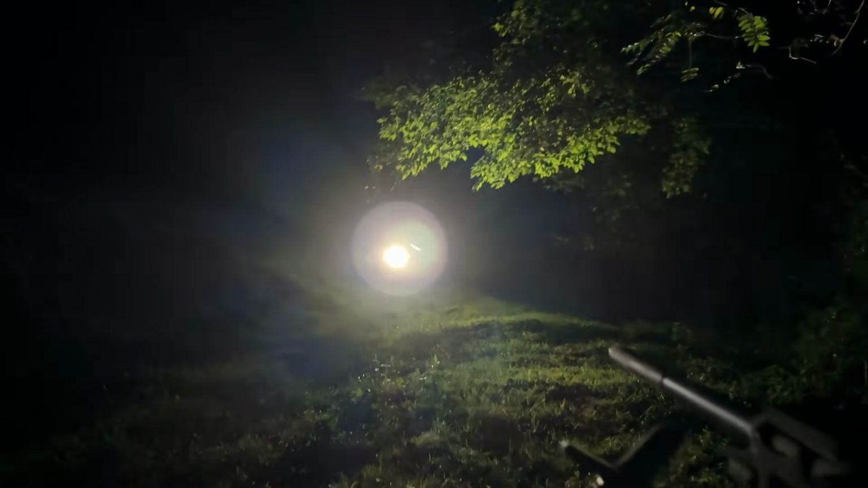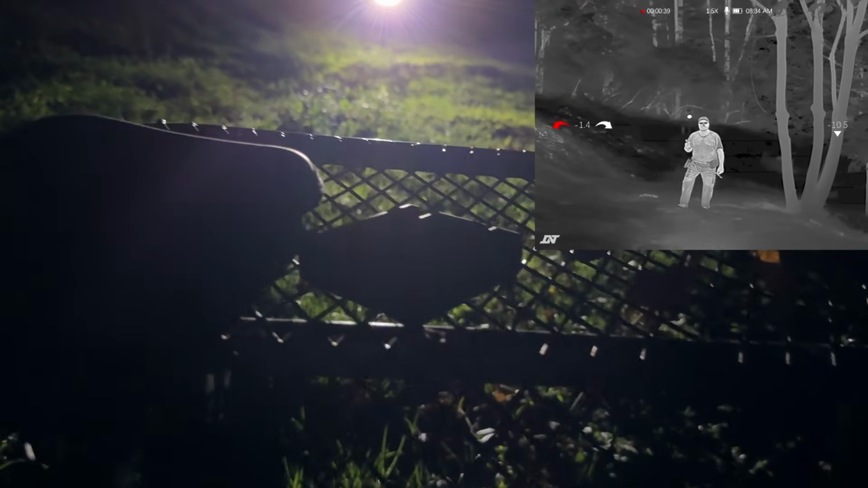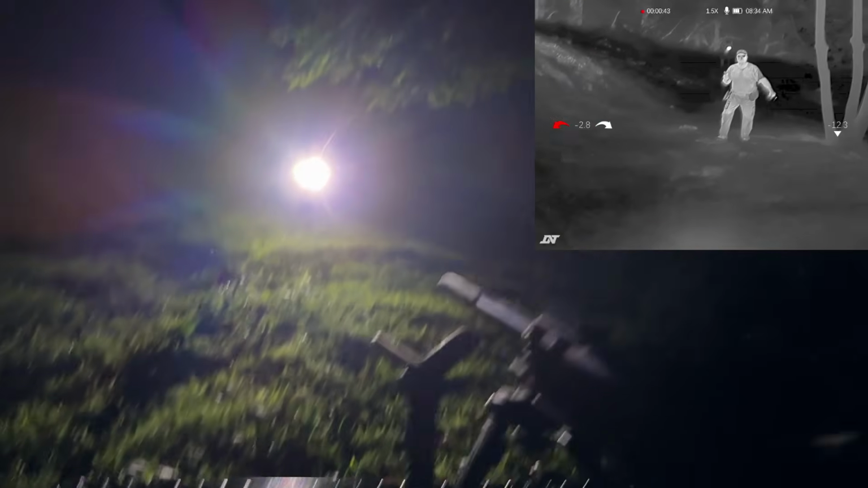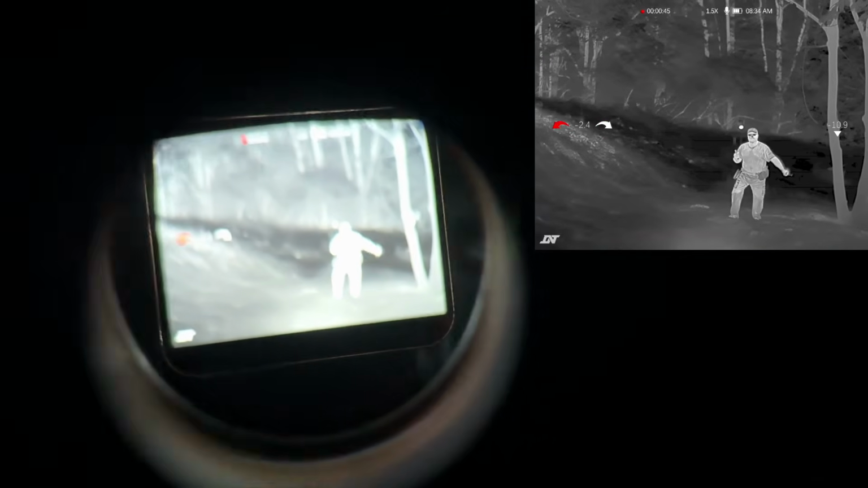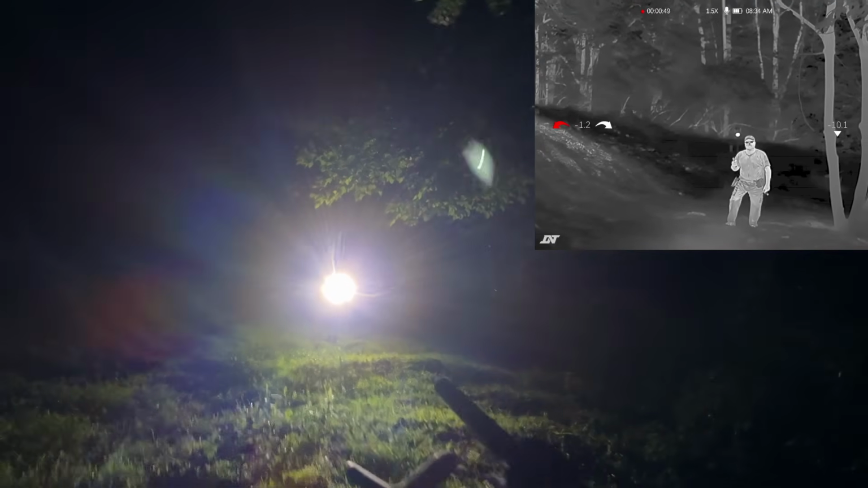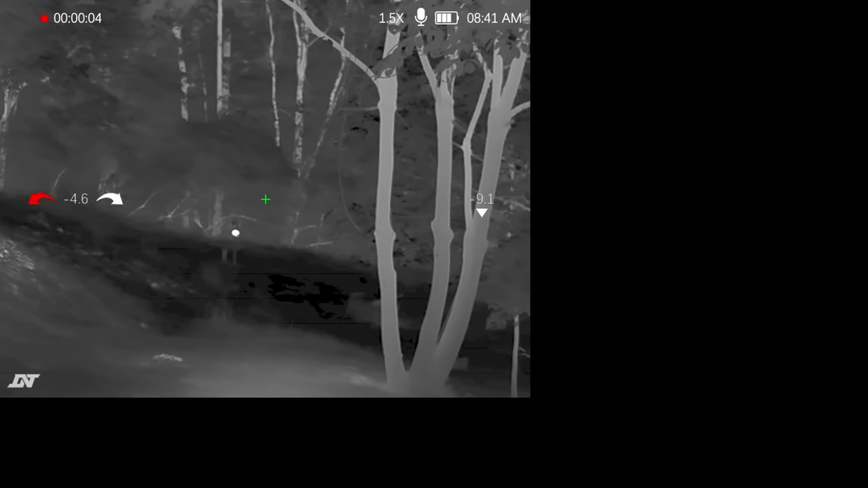All right, if someone's pointing a light at your scope, all you got to do is look through it instead of looking directly at it, and you can see them. So you actually don't see the light at all. You just see him. Can't even see him waving. That's cool.